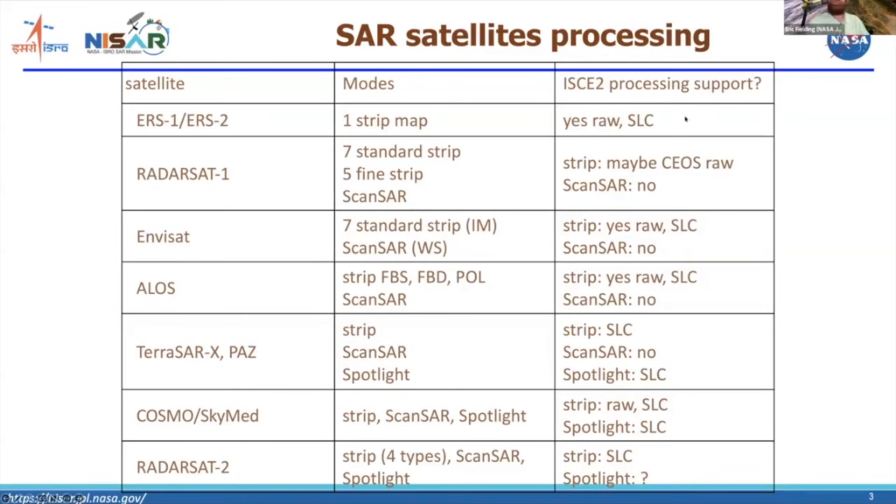With ERS-1 and ERS-2, you can process either the raw data or SLCs. With ISCE2, RadarSat-1, you can process if you get the raw data. They didn't provide SLC products for that.